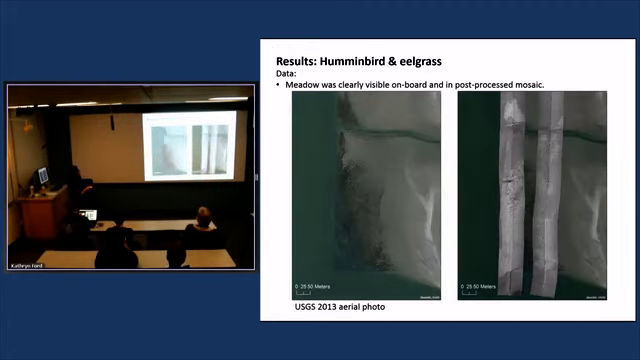So this is the Humminbird system, a very lightweight side scan system. Here's a 2013 aerial photograph on the left. And these two lines are the Humminbird lines that we ran on a jet ski. And I hope you can see it, but right on top of this bed, you can see a very distinct pattern in the acoustic imagery. You can also see it very clearly up here. That coincided really well with this bed. And both of those beds were still present in 2014.